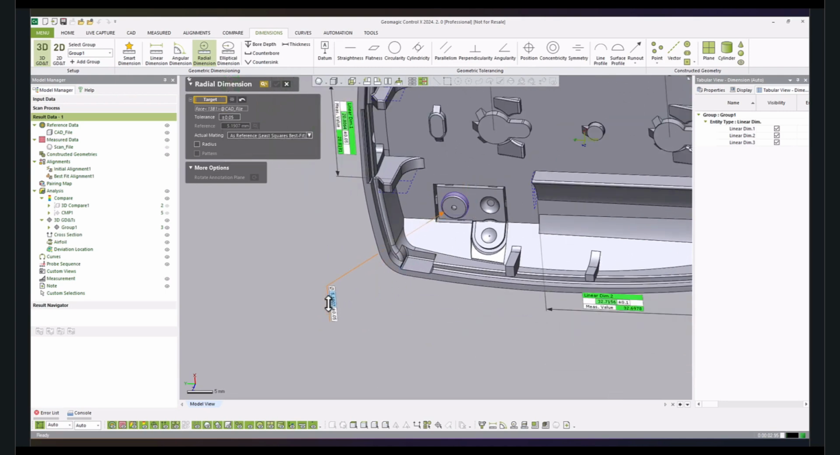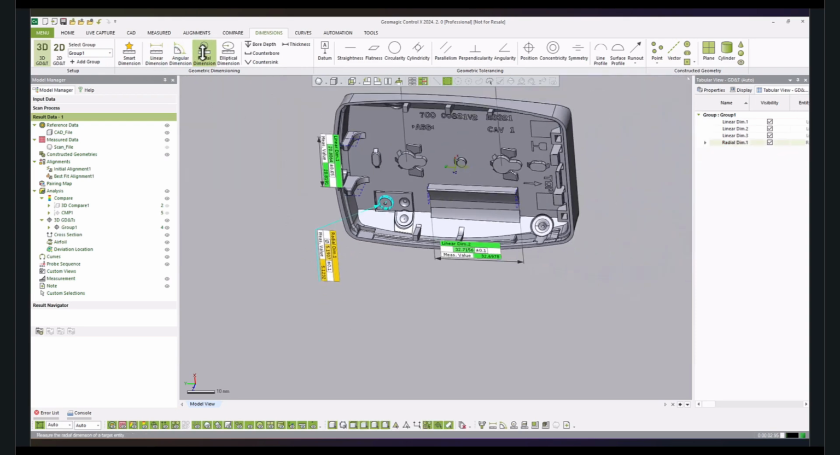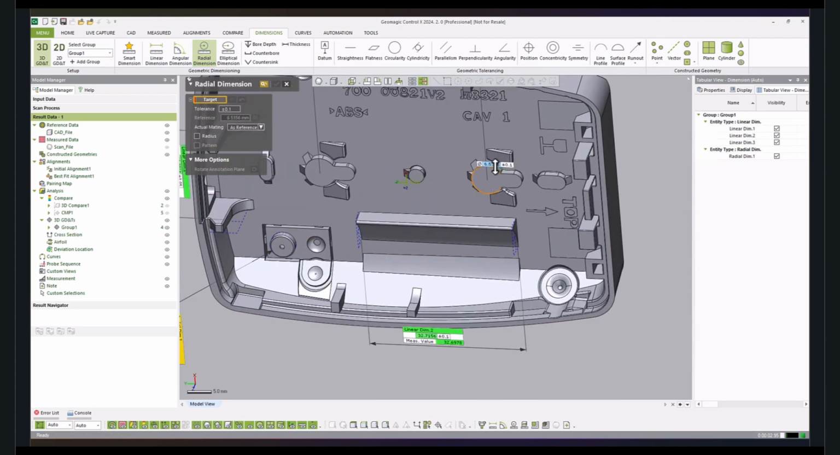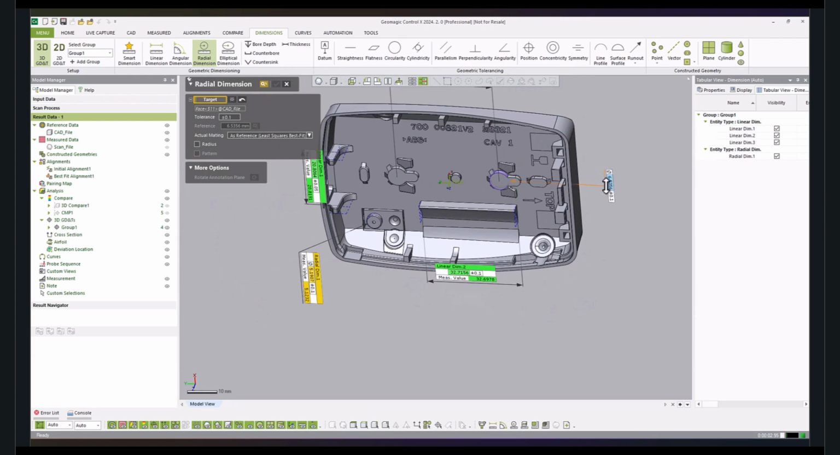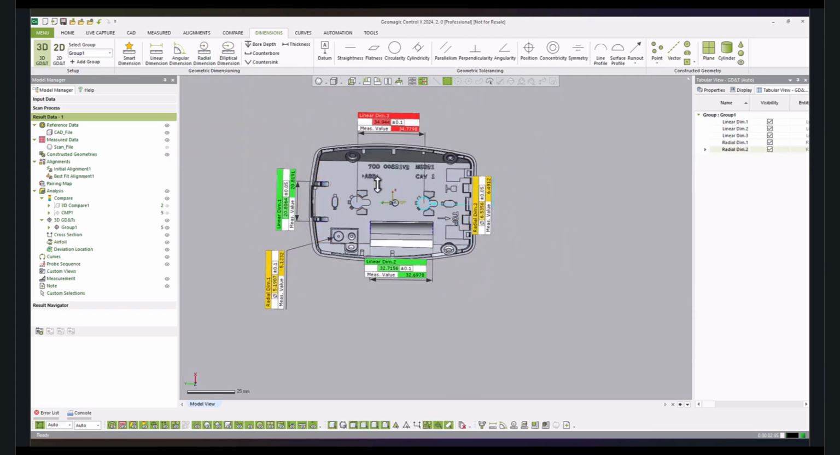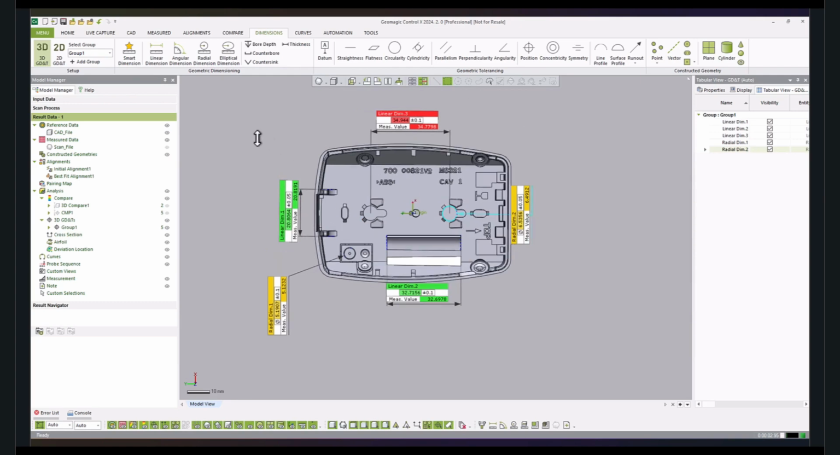We can apply radial dimensions on features like cylinders, spheres with relative ease. The same procedure applies here. We can add our tolerance and say, OK. Let's add the radial dimension for one more cylinder over here and provide it with a requisite value of tolerance. So this is how we can very easily add dimensions in Control X. There is no requirement to explicitly construct and fit features and measure distances after that.